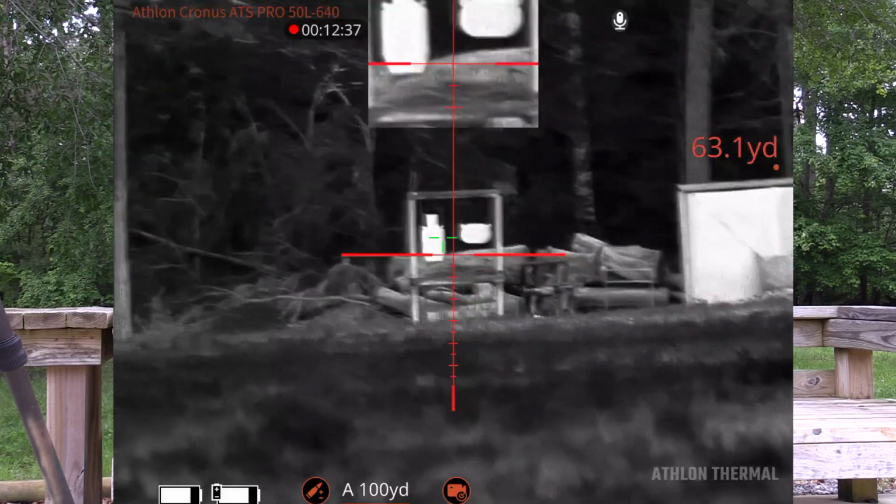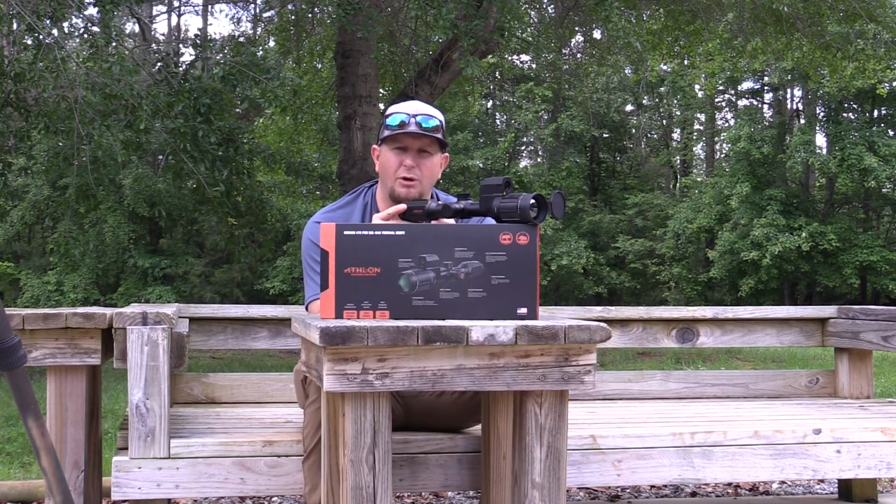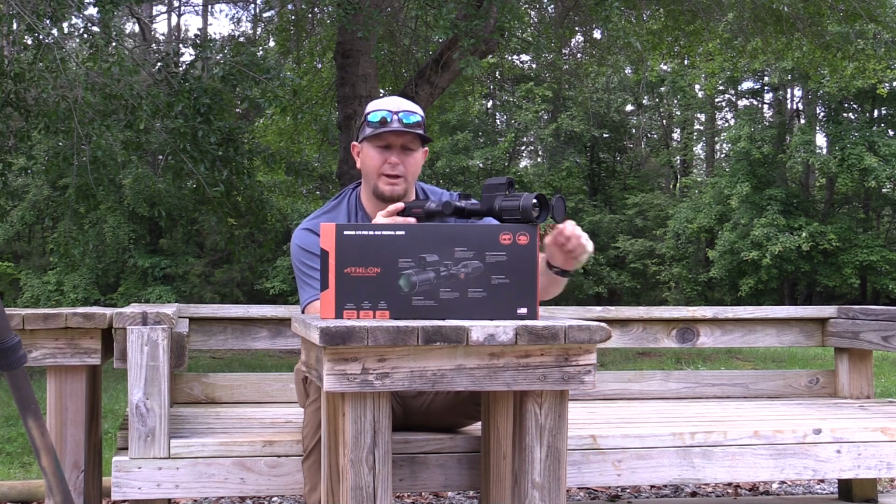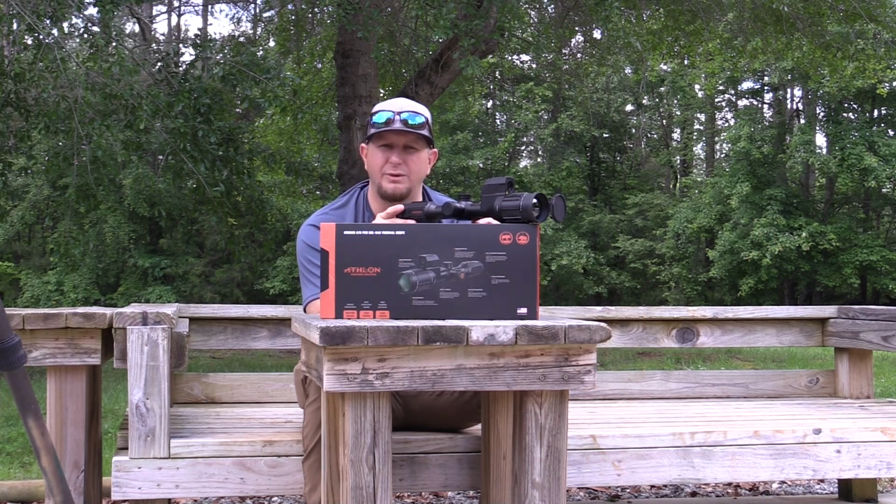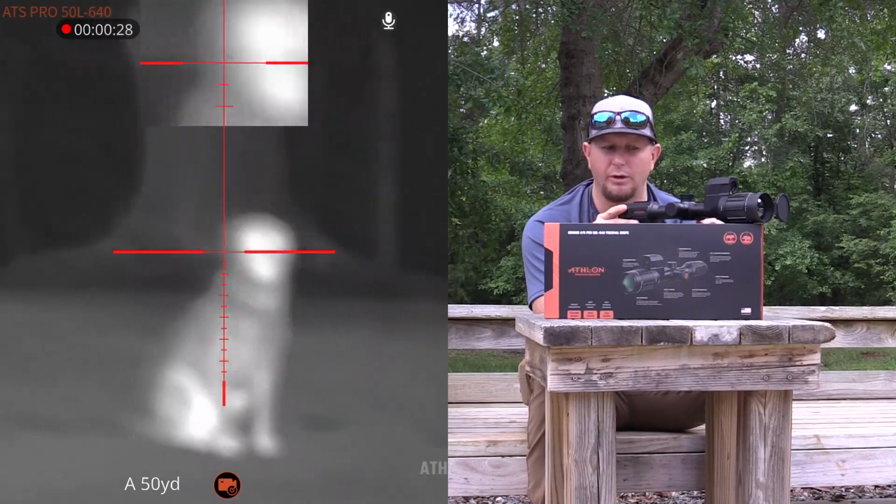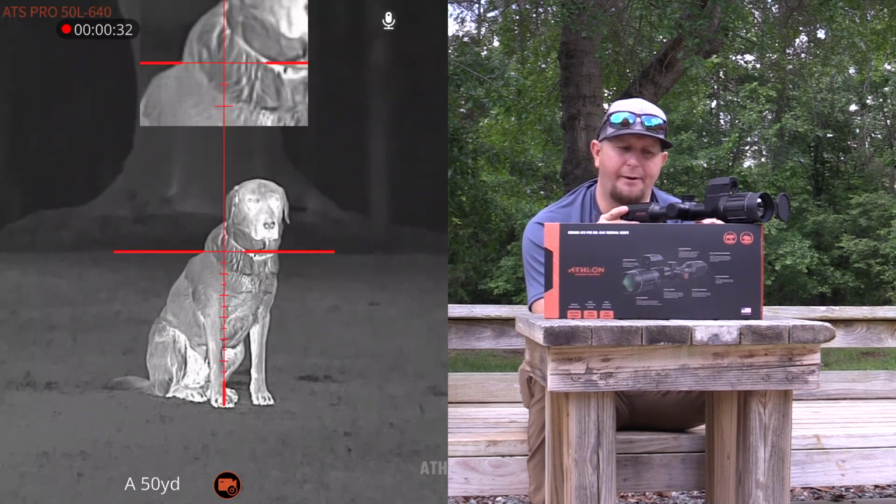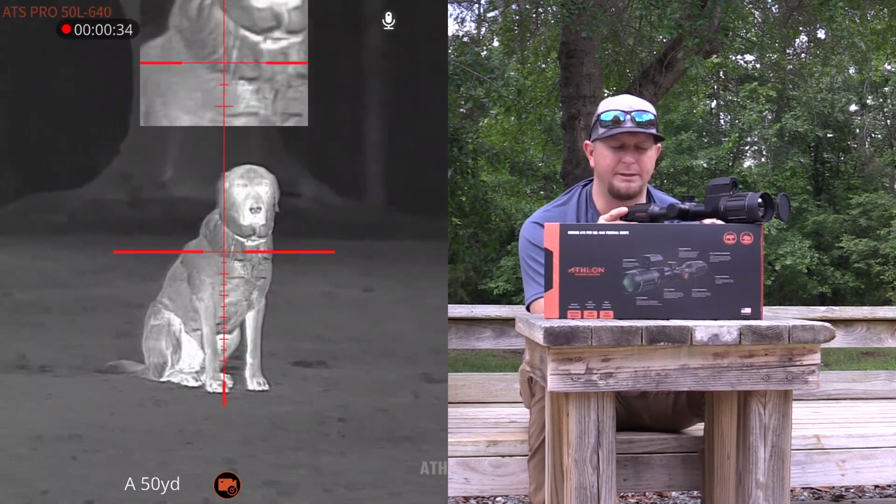Now, once you go in and you set up your ballistic profile and you have your ballistic calculator turned on, when you make this final range, it will give you a holdover that will appear on your reticle screen to show you exactly how high you need to aim on your animal depending on the yardage. So very, very simplistic, very easy to use, and really well thought out in my opinion.